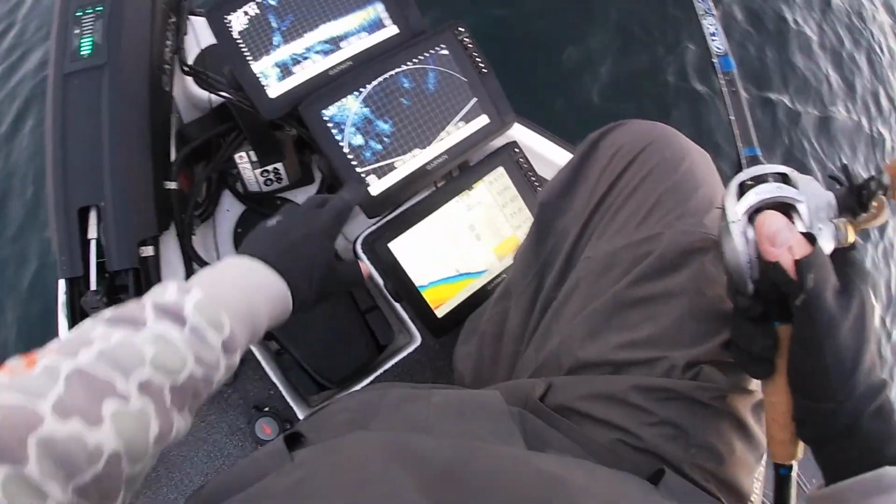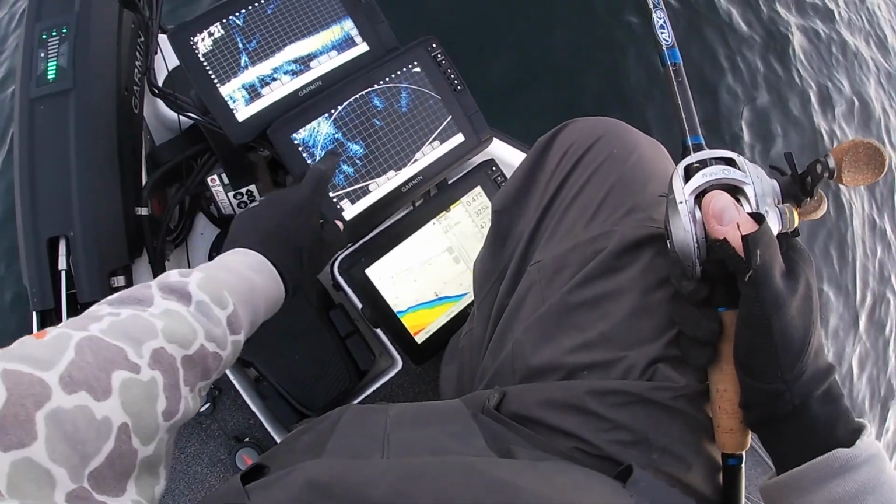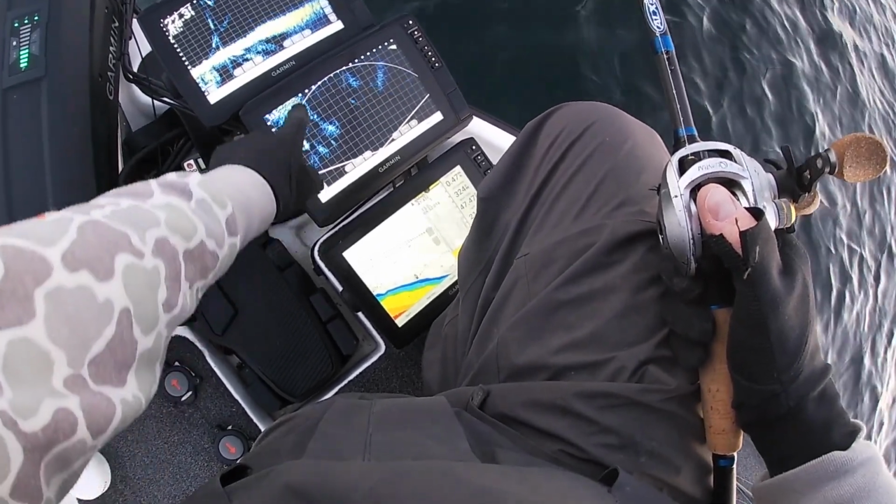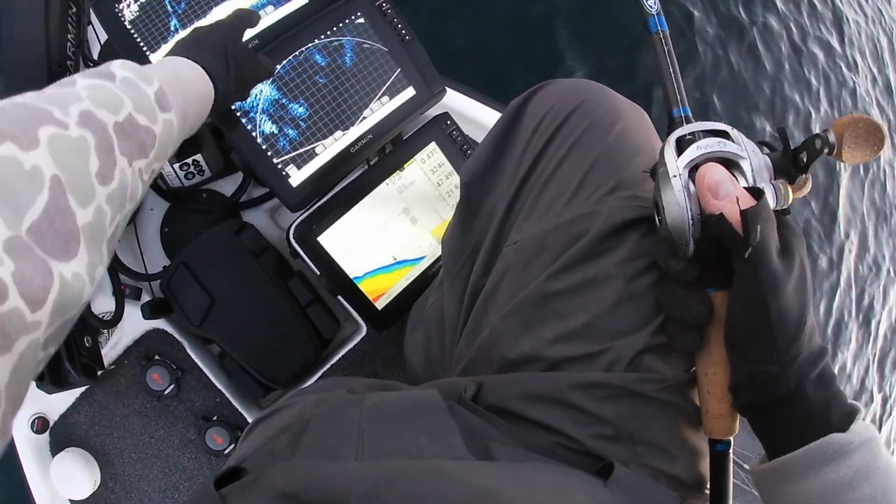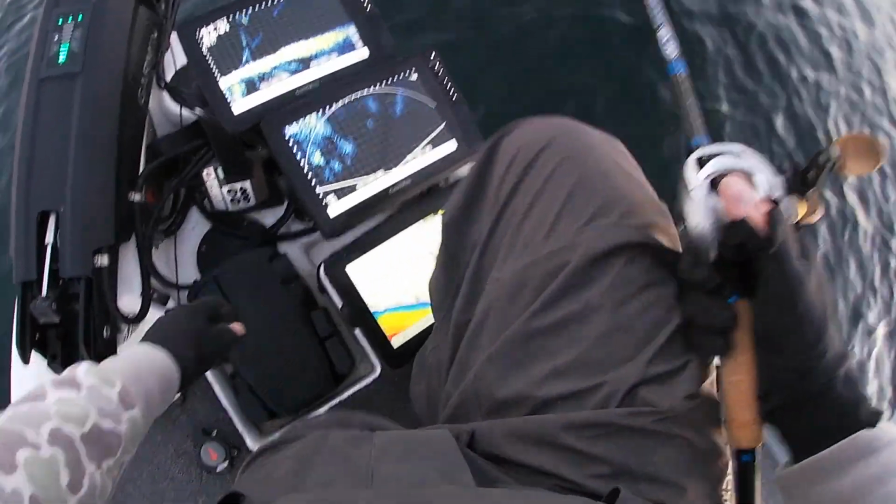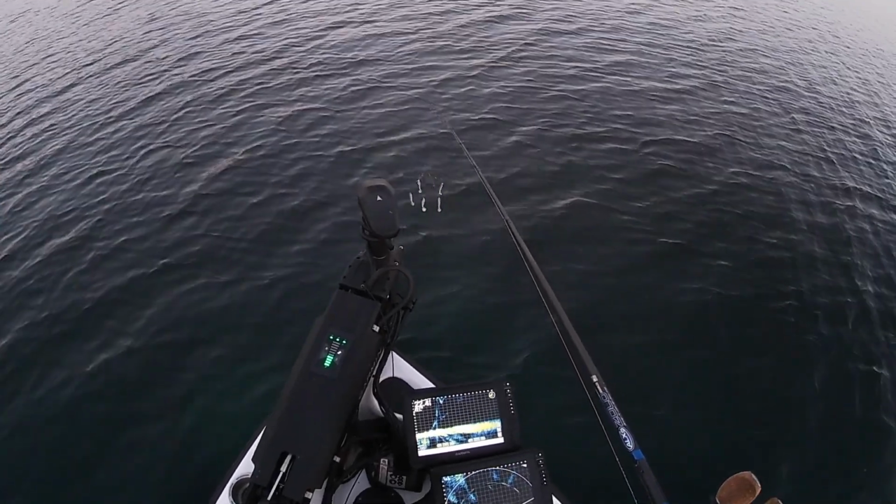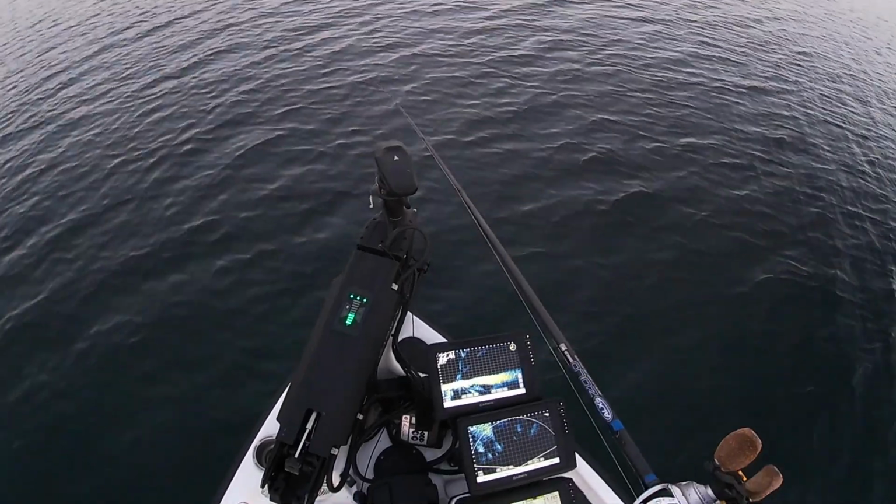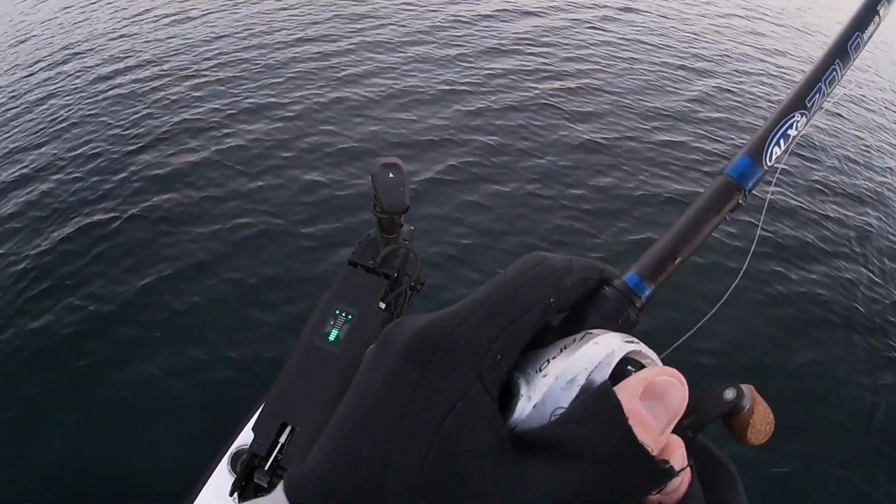This is the setup that I'm running here, so you guys can really see it. You can see it starts to get a little bit shallower up there because I'm on a break. So I use that to pick out where bigger boulders are and everything. And right here is obviously the forward view and then mapping. That's the setup right there. I've been running it all year. Loving it. Taking advantage of it while I still can, because I won't be able to do it next year.